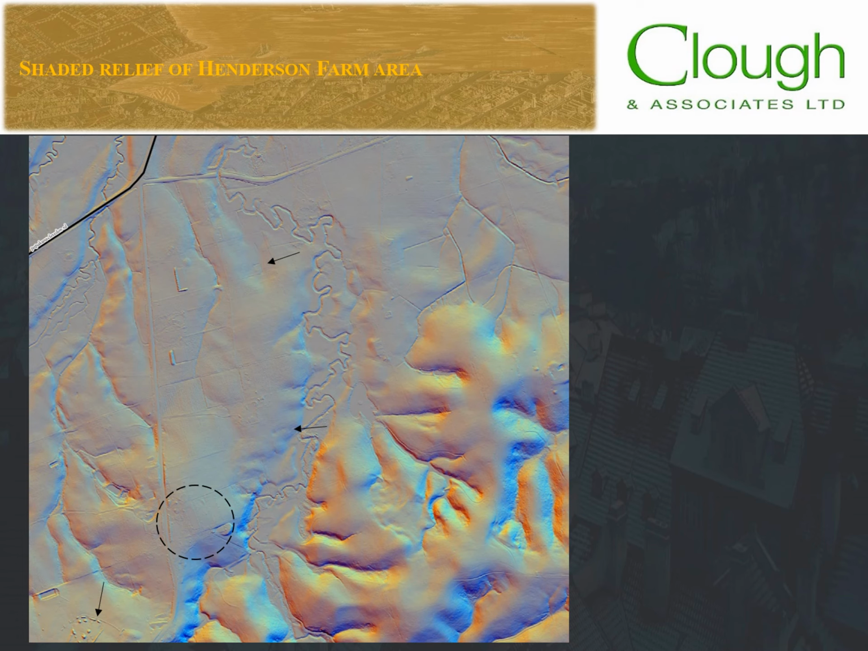The DEM did illustrate that although it seemed most likely that the redoubt would have been located down Crichton's Road, where the circled area is, this was because it was on a local high spot around a kilometre south of the main road.